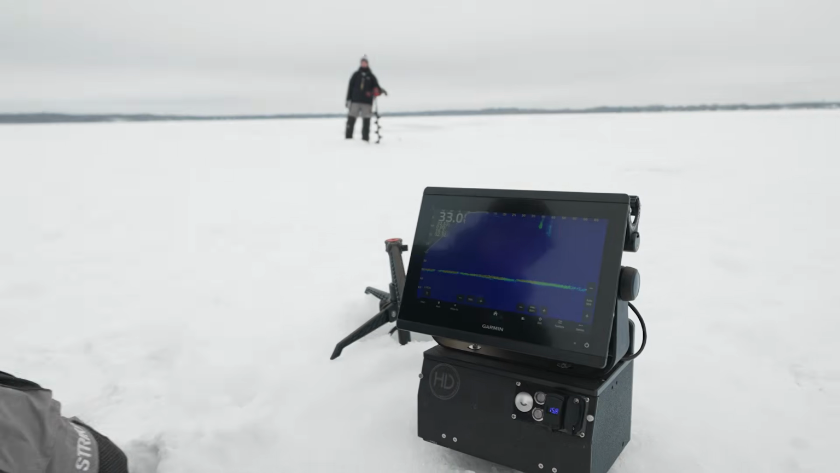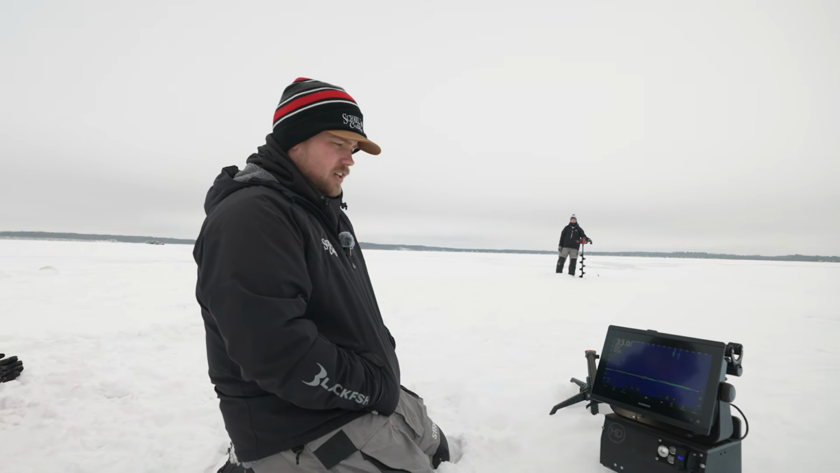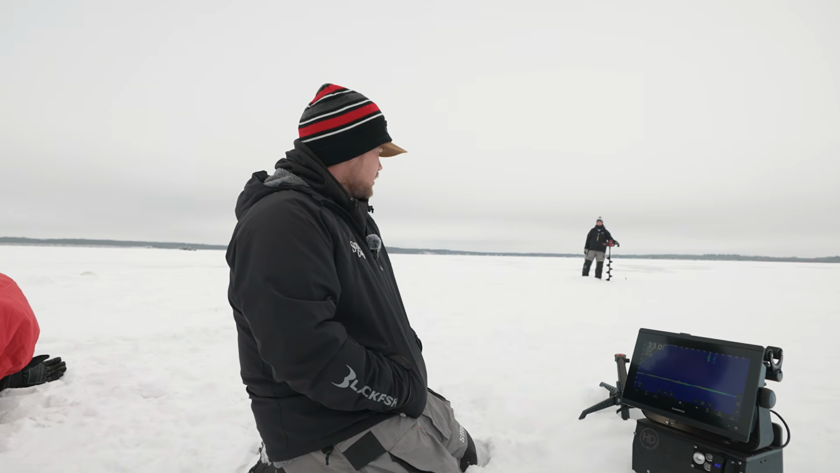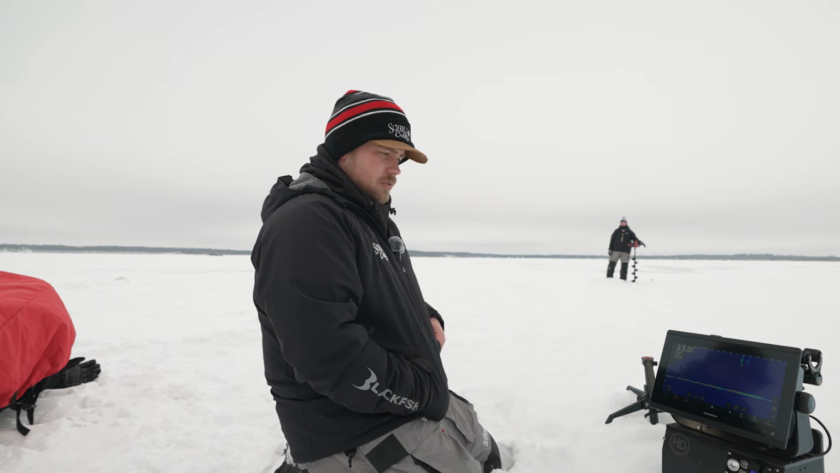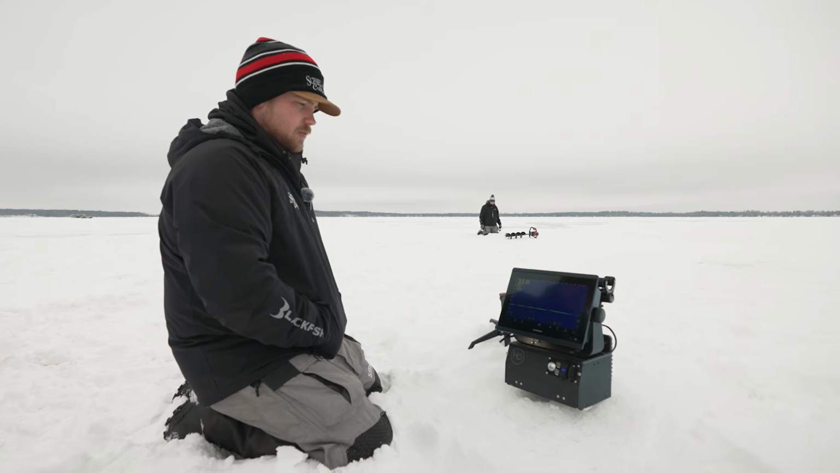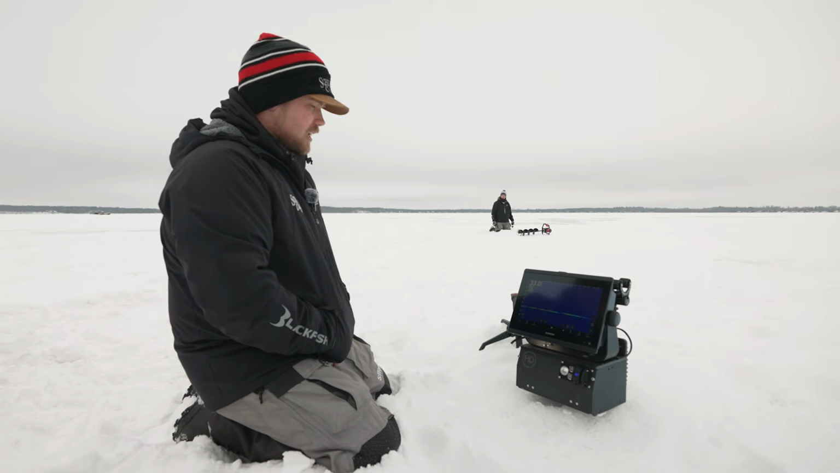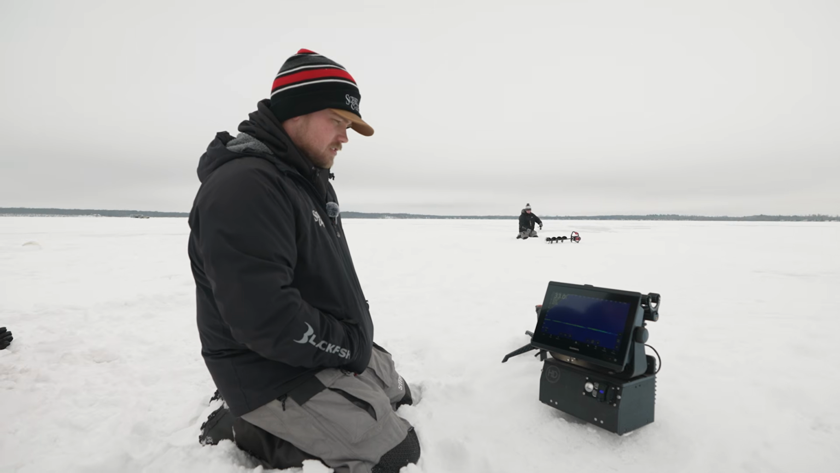So nice thing is if you're out fishing with a buddy, you're trying to chase down some basin fish like this, you can be extremely accurate when you have one person sitting here watching the Livescope, another person out drilling the holes. You know that you're going to be right on top of those fish. So now that we have Mike set up on 40 feet, we're going to have him drop his jig down there. He's got a pinhead minnow on. We'll see if we can see it.